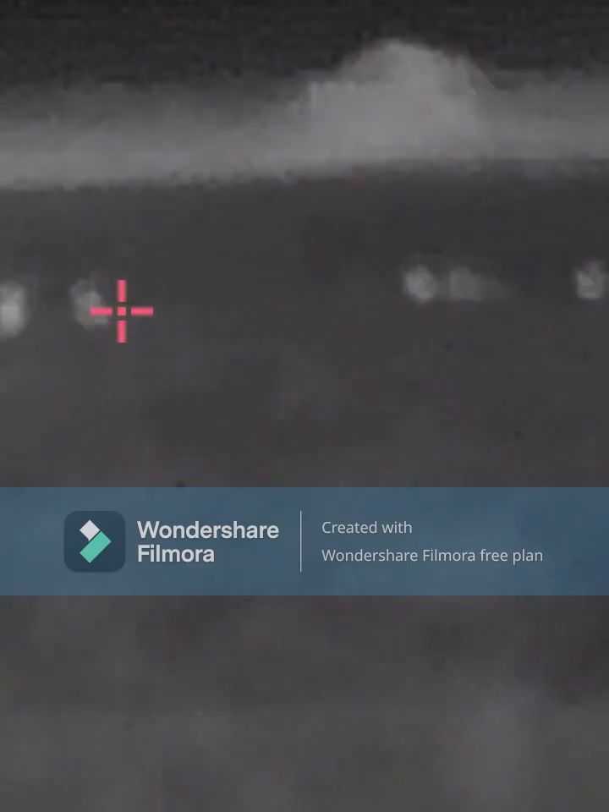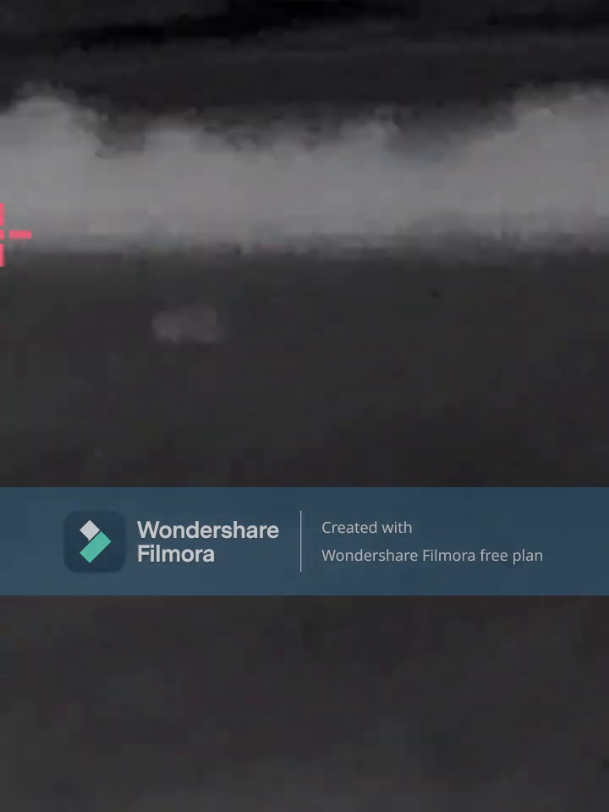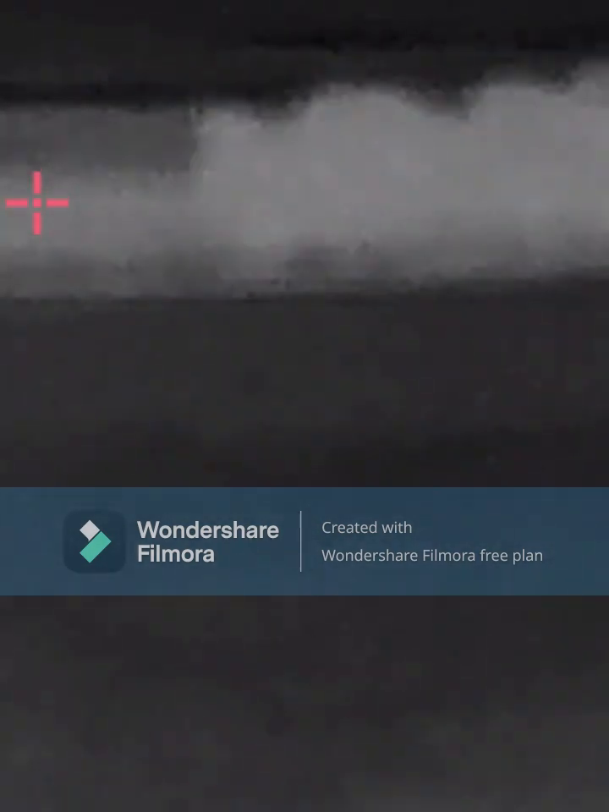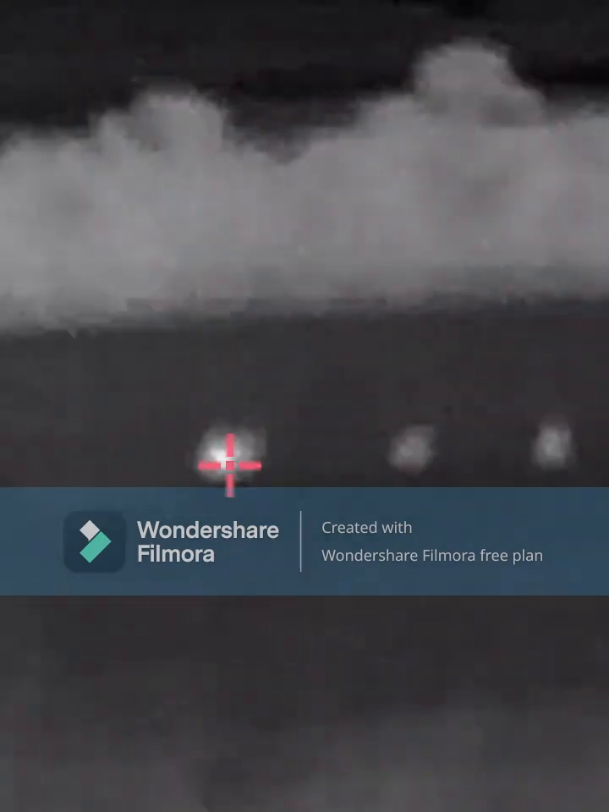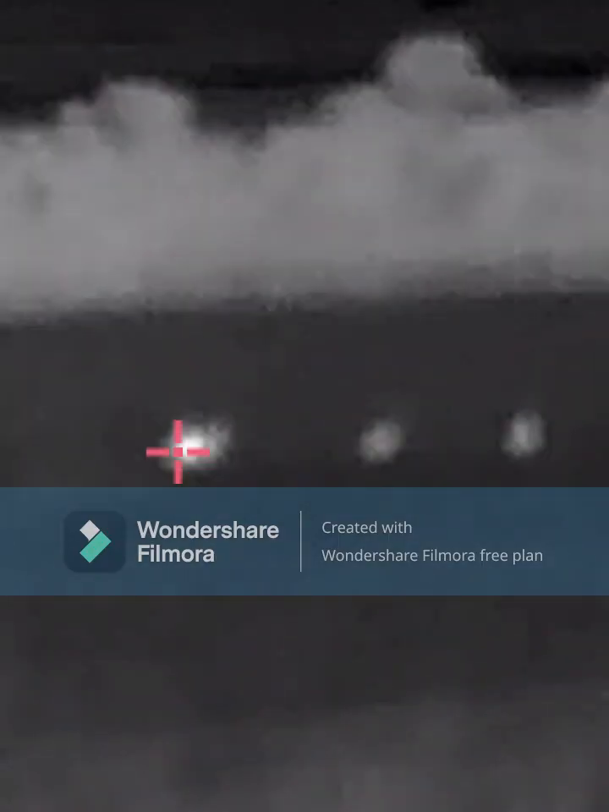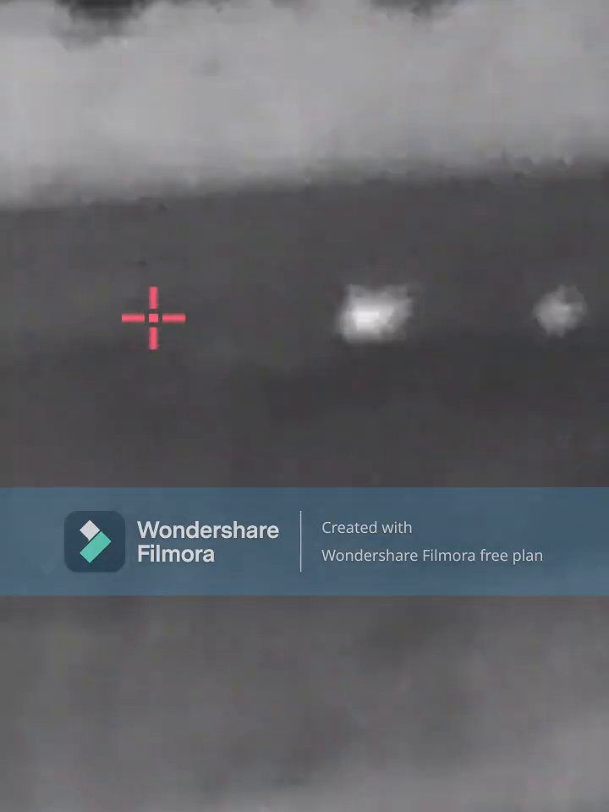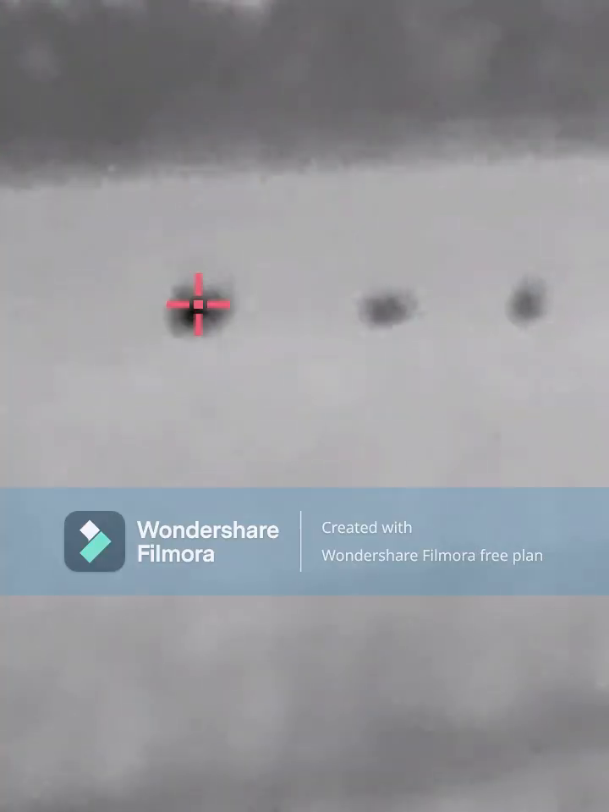But as you can see, those little glitches coming across the screen, and it's flickering. I haven't cut them out or edited it, so it's up to you whether you like it or not. But I was just amazed at how far the thing can see. Now those kangaroos out there, I couldn't see them with the spotlight, but with the little thermal attached to the phone, they showed up easy.